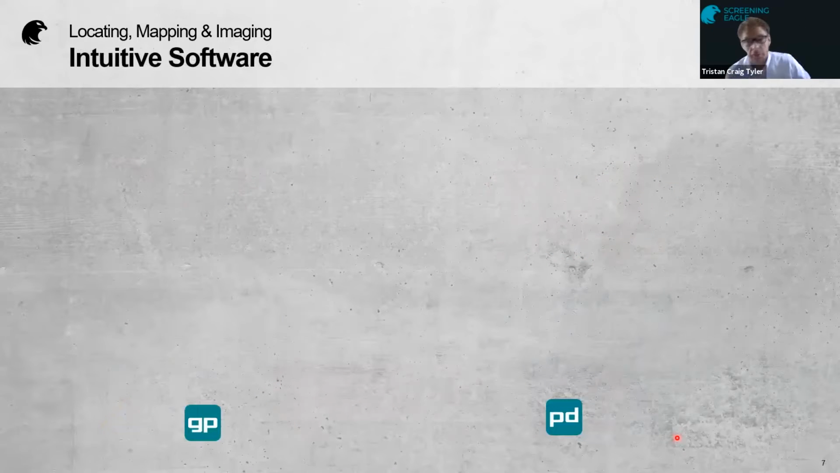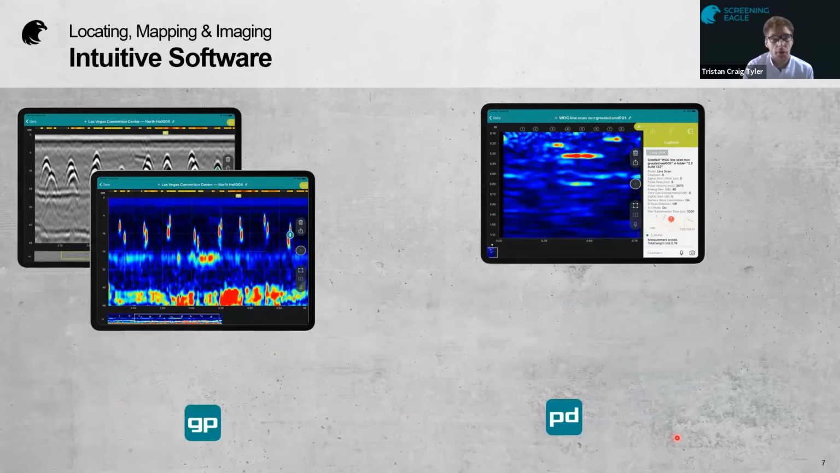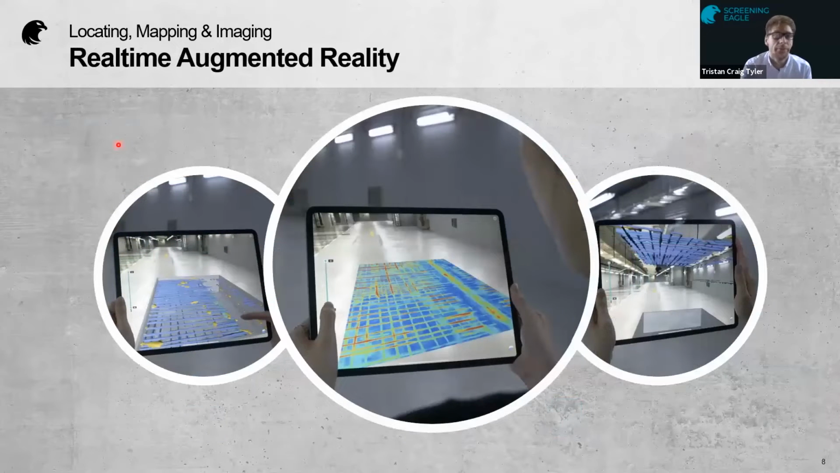So the outputs from these two instruments: both give you a B scan or a cross-section view. In the case of the GPR, you have both the migrated and non-migrated version. You can also produce a C scan, or a bird's eye view, or an eagle eye view, should I say. You can also produce that into a 3D model, all of that live on site. And last but not least, if you want to project that 3D model or the C scan into the real world, you can do that through our augmented reality software.